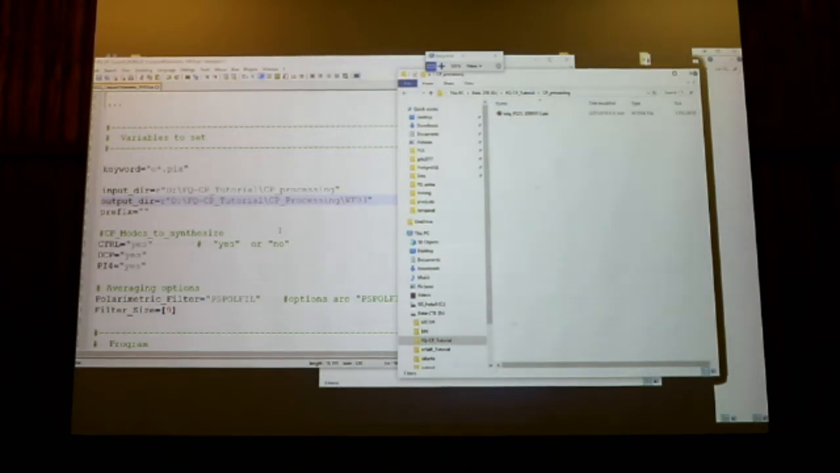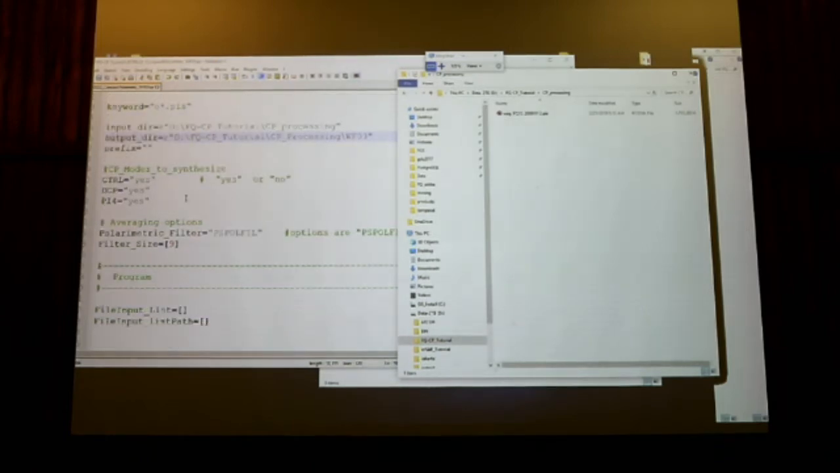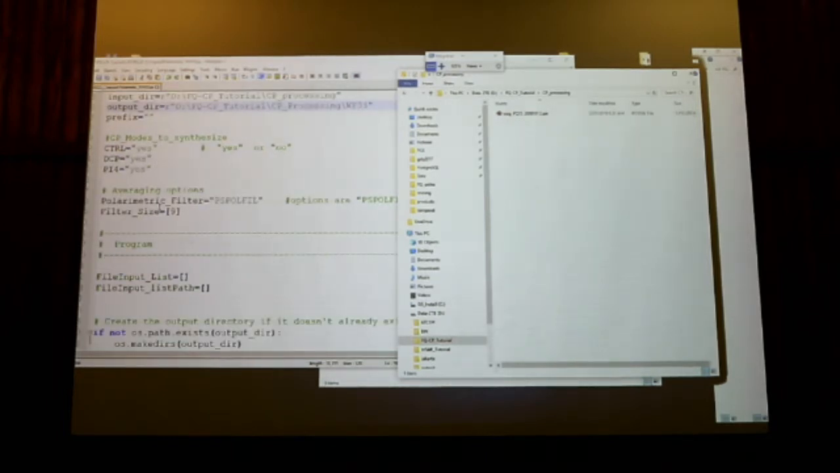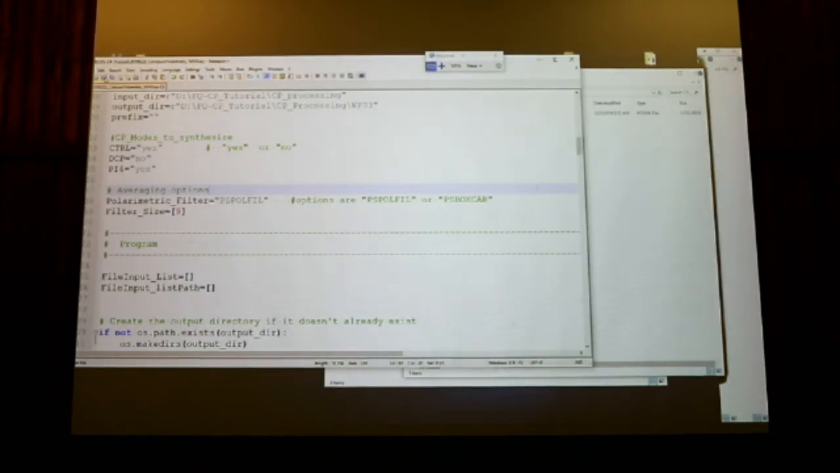And now after that, you can add a prefix or not. In that case, it's not important. For me, I use a prefix sometimes when I say test 1, test 2, but whatever, you can leave it blank. And which compact polarimetry mode do we want to synthesize? I think since CTLR and DCP are really close, I will just turn off DCP. So I will say no, I don't want to generate the DCP mode. So we'll speed up the processing time.